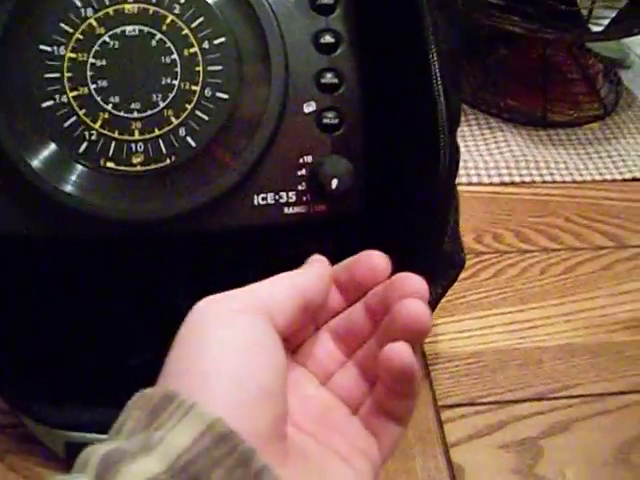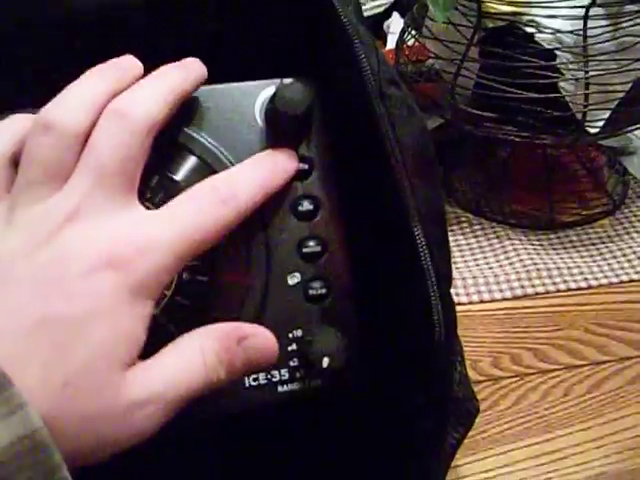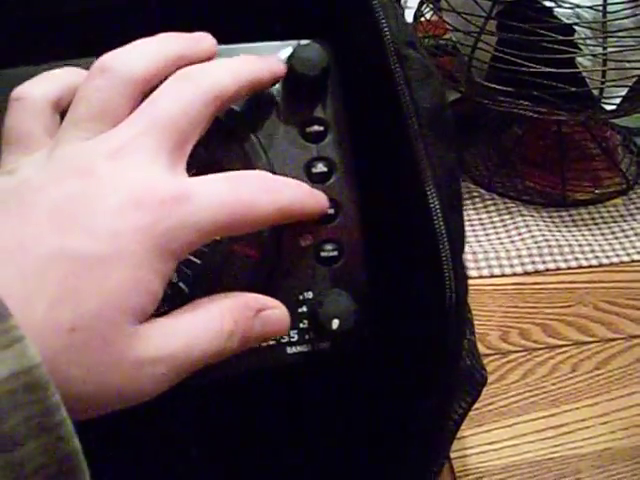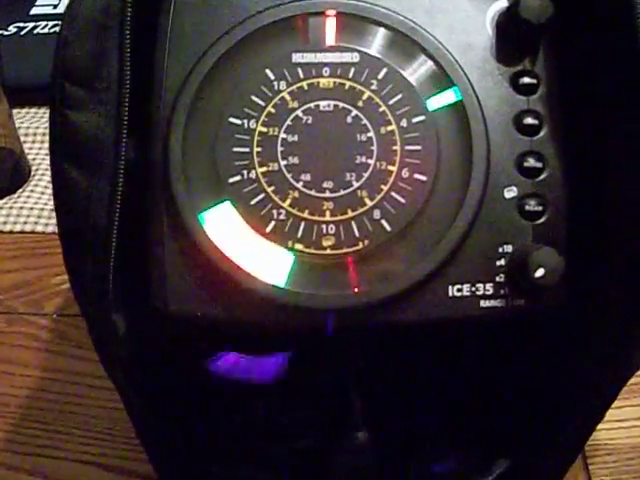But anyways, I'll turn it on. I'll put it on demo mode. You hold the top button in to do all the dialing for zoom, gain, noise. That's if it's at night.